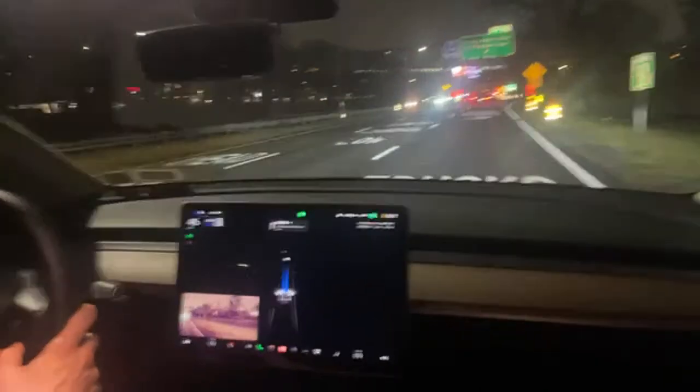So here's the exit. It looks like a pretty good exit. I have my foot hovering the brake. I turn on the blinker. It sees all these cones over here. It's making a nice turn. And we're pulling up to a red light.